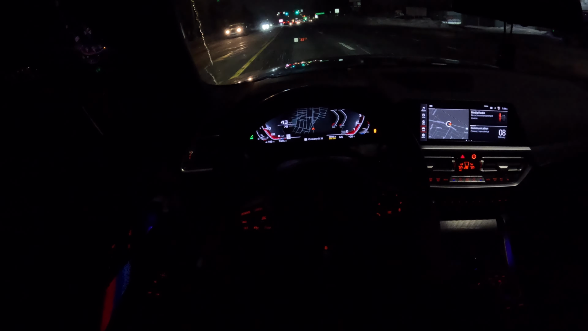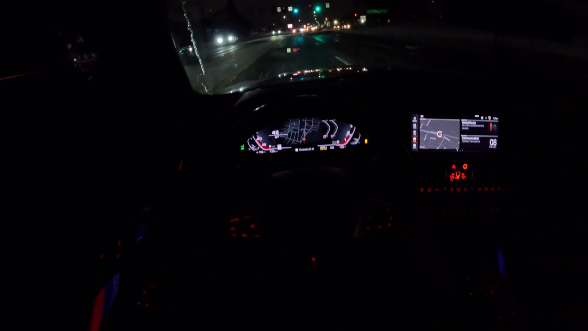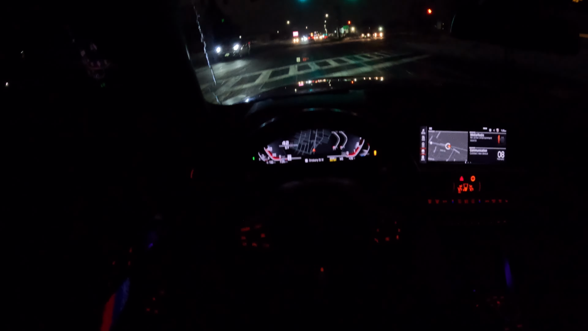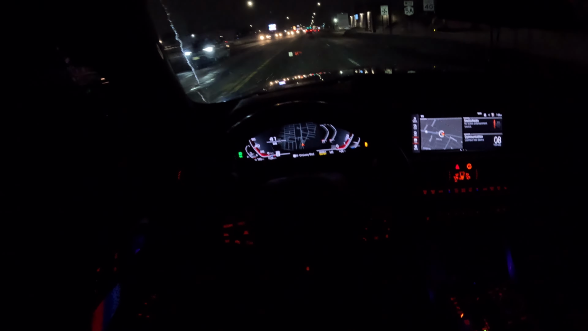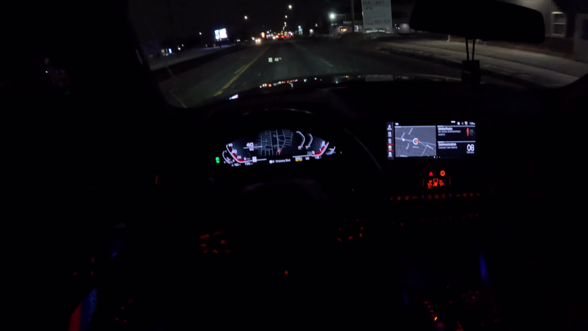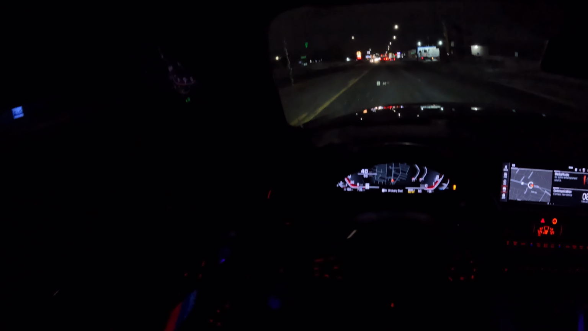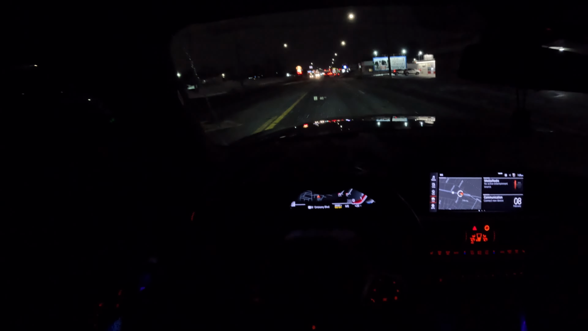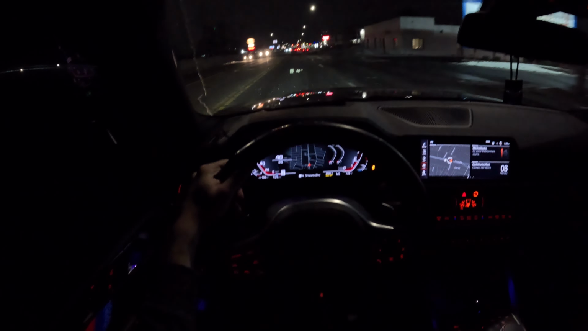One thing this doesn't have though is the overrun BRAP. I don't know if MHD has that for the Gen 2 B58s, but they had it on the F30s. So that was a fun setting, but yeah, BootMod doesn't have that as far as I'm aware. But that's kind of just like a whatever setting, just for fun if you want to make some more noise.